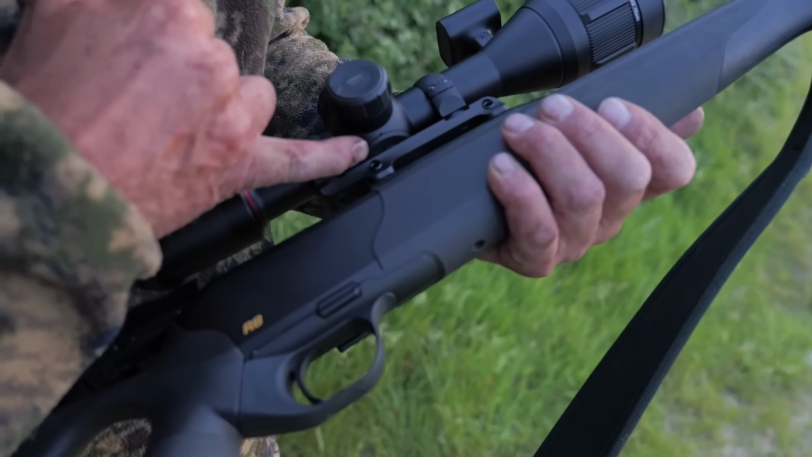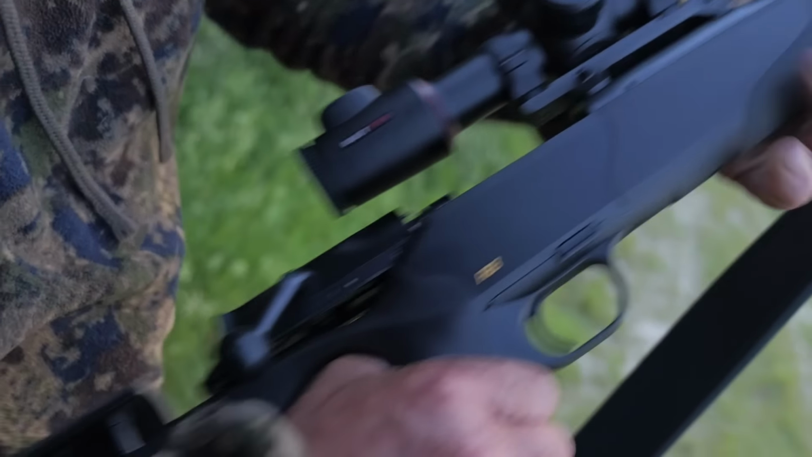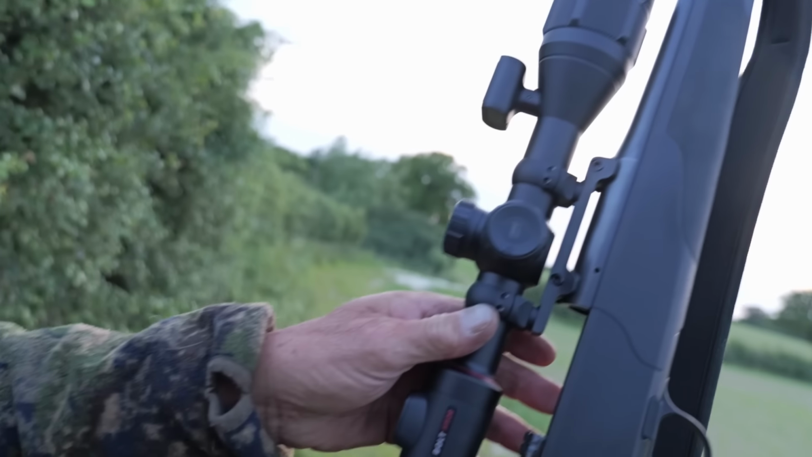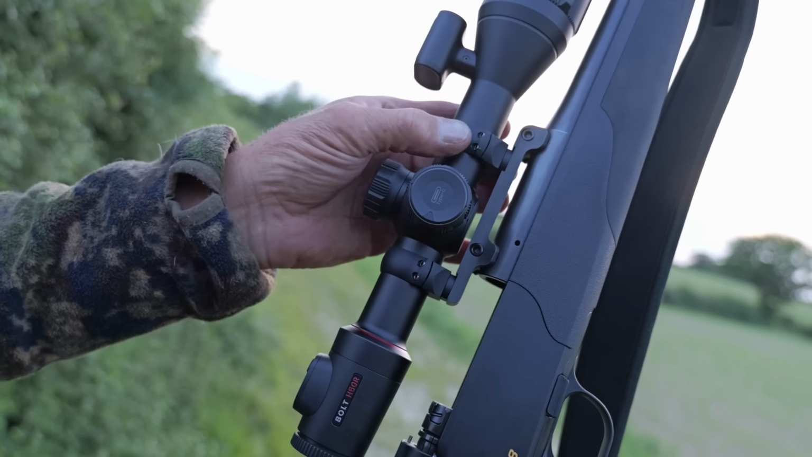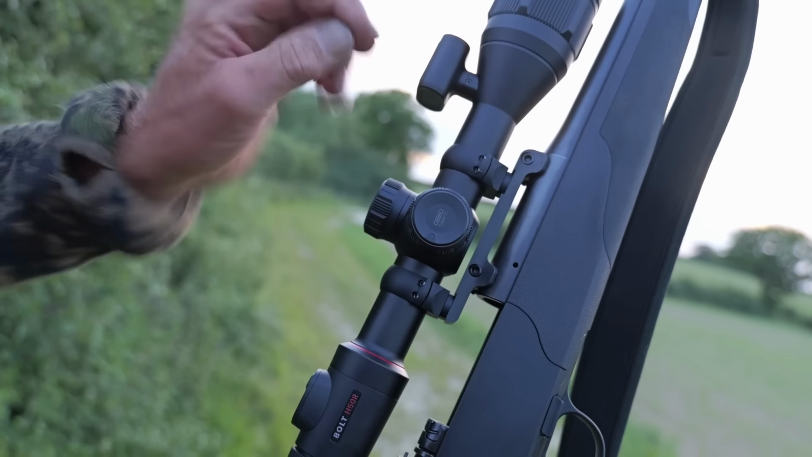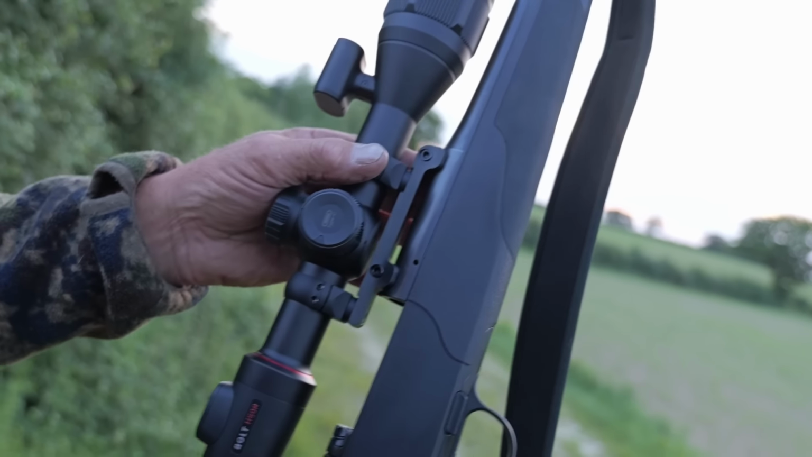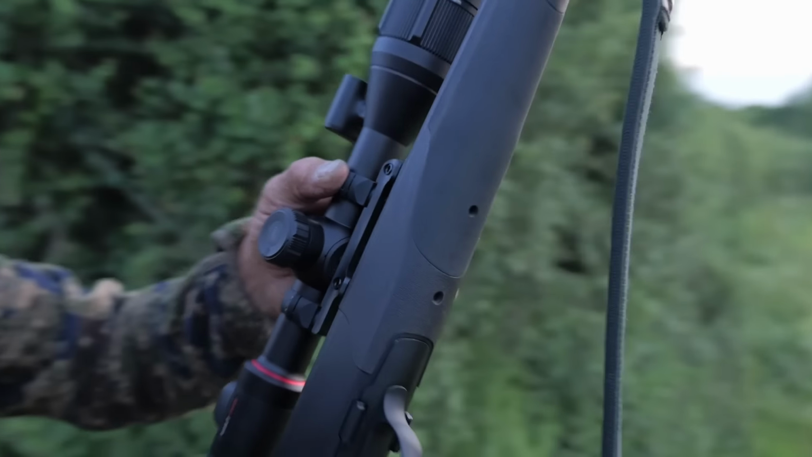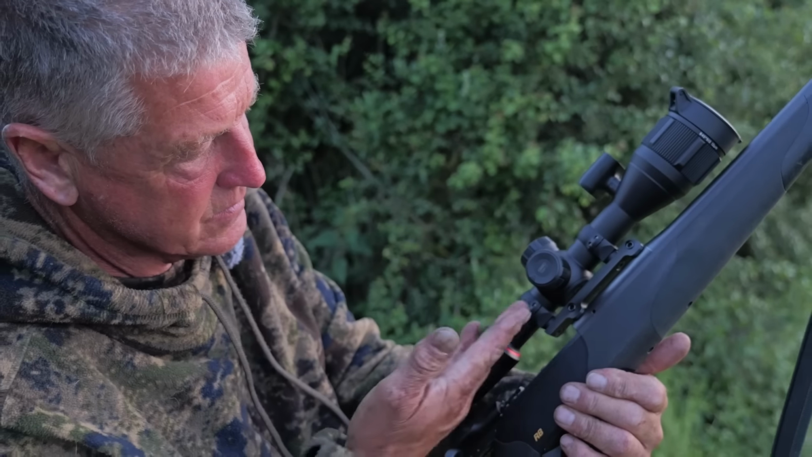No, it didn't. Just at the bottom here, see it there, look. And I'll hold it up. There you go. This bit at the bottom here, we've had to put spacers on to lift it up, to get it on there. I wonder if that's a Blaser thing or a general mount thing. I don't know. So that's why we couldn't film the other day like we wanted to, because we had to get the spacers put in here to lift it up.